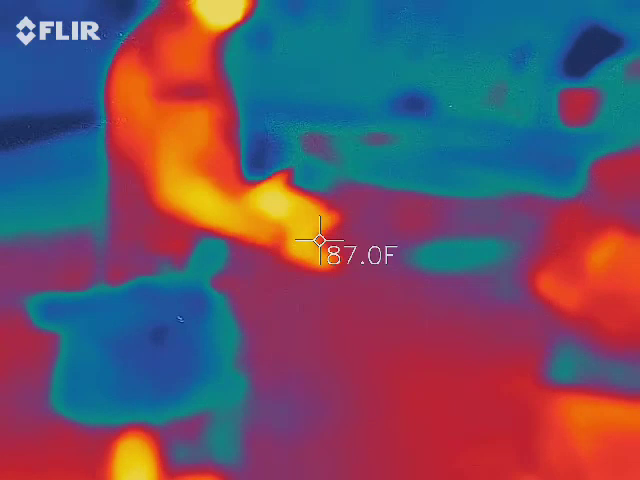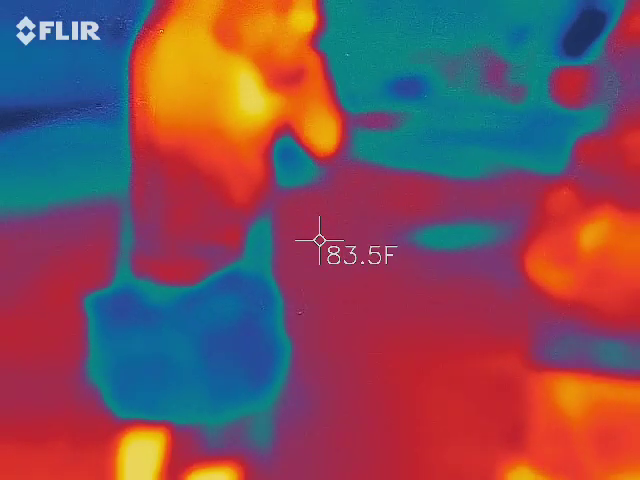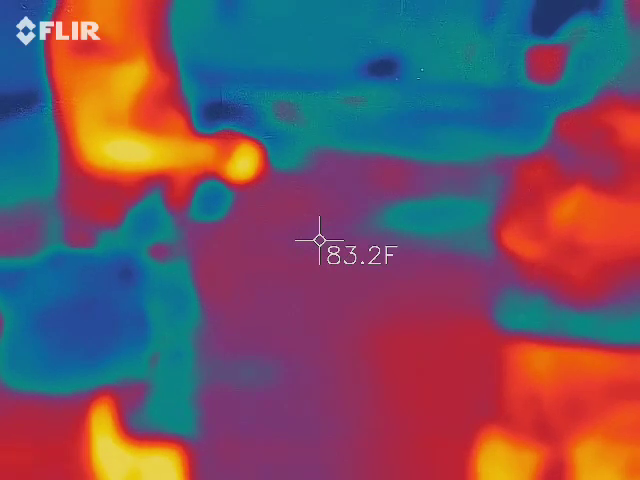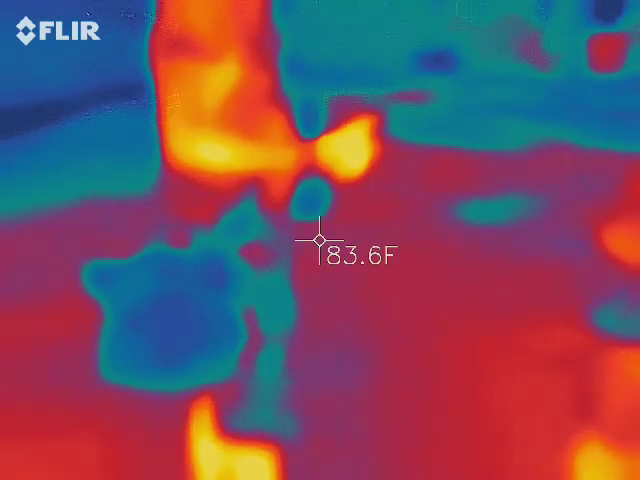So, those crosses that you guys see, those aren't crosses. Those are actual earthquake bolts. Those are the first set of earthquake bolts that they put up. You guys are Californians, right? You know what those are.